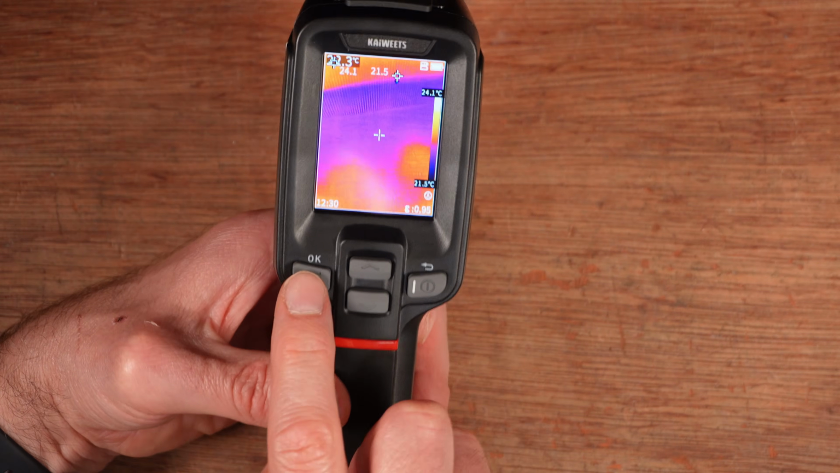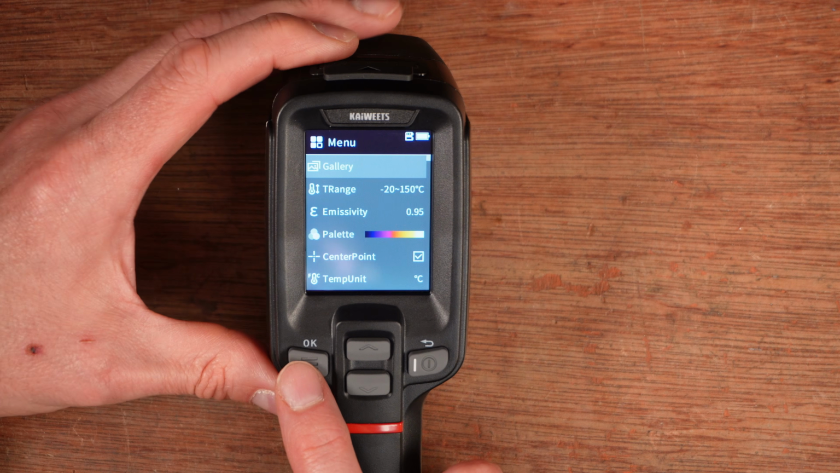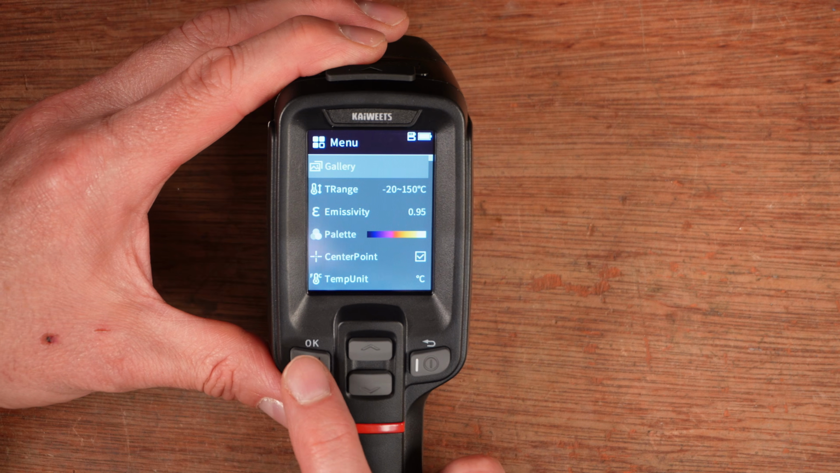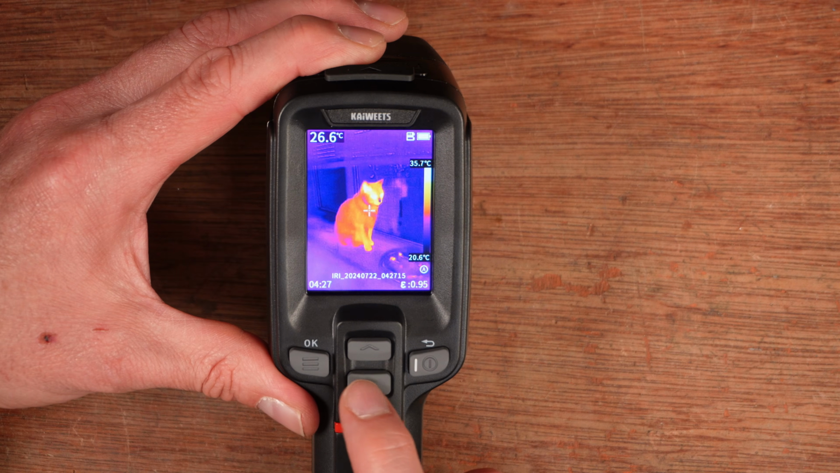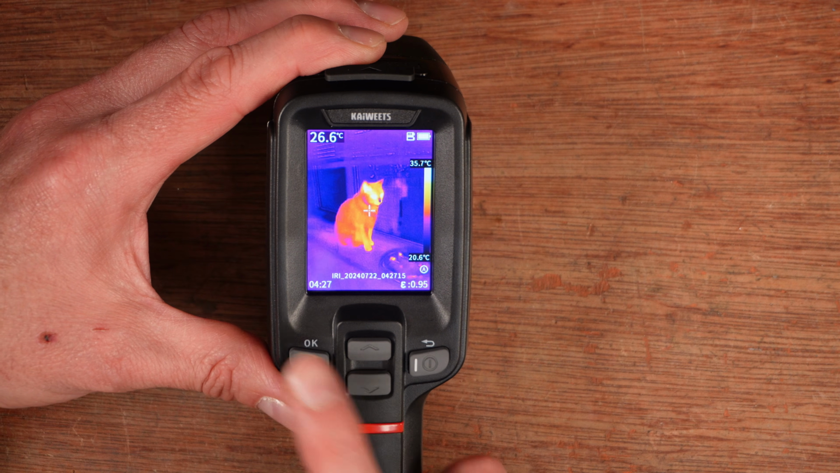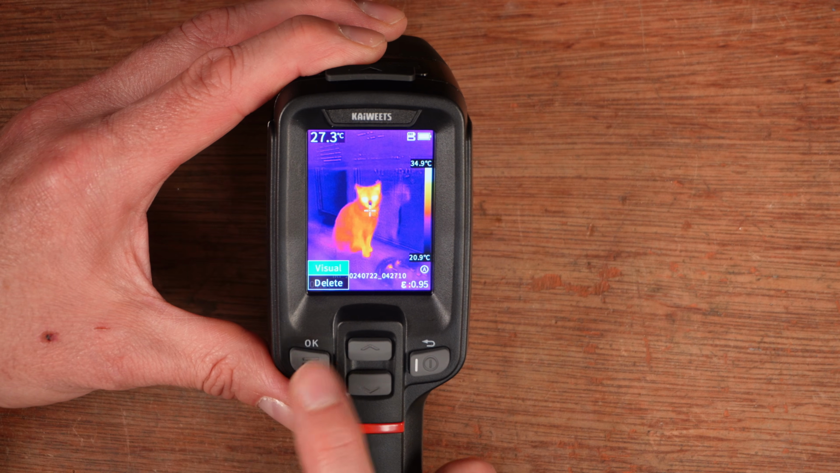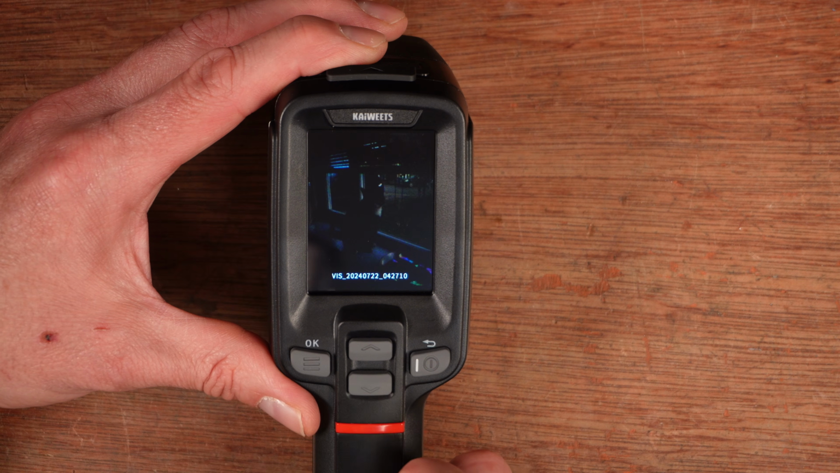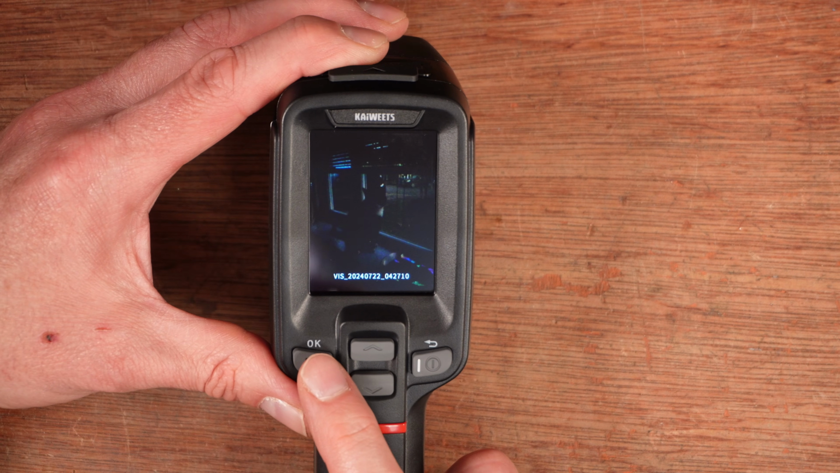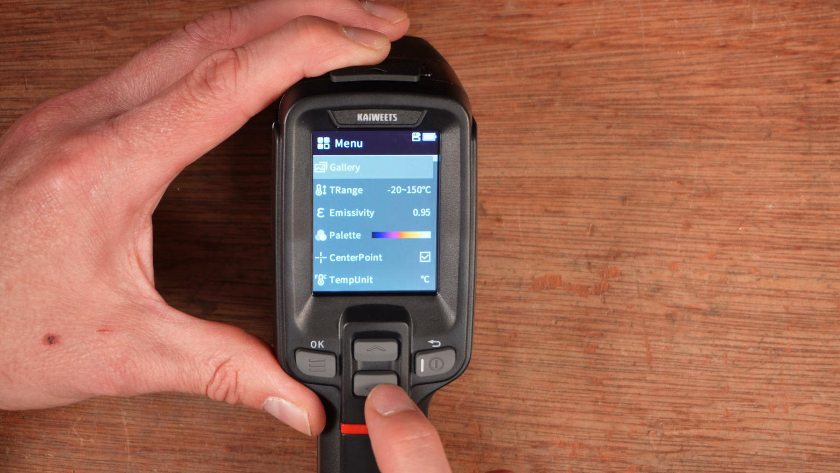So this button here, the OK button, is your menu button, and it doubles up as not just a menu button, but an OK button. So if I want to look through the gallery, I press it again, and I press it again to review, and then I can look through some of the images that I've taken. I press it again, and it will give me another menu which says visual delete, so I can delete this by pressing this again, or I can look at the visible light image, which on this picture is of my cat in the dark. So you're not going to see anything in that one, and this button will go back through those menus.